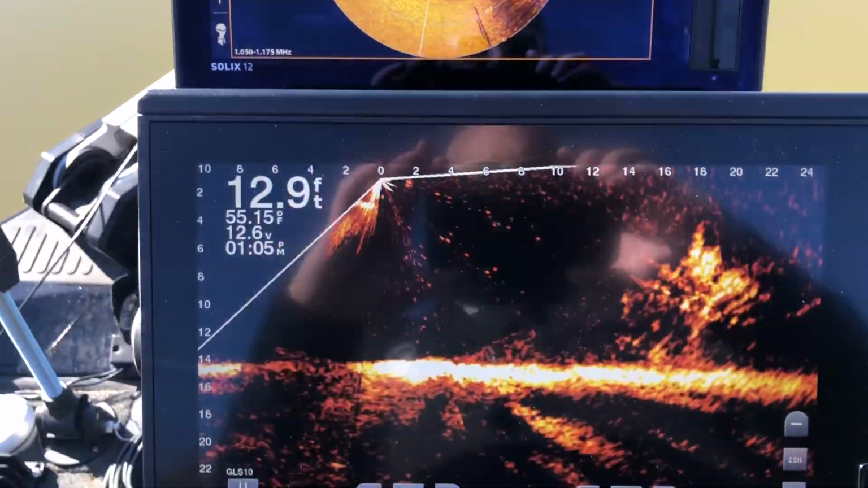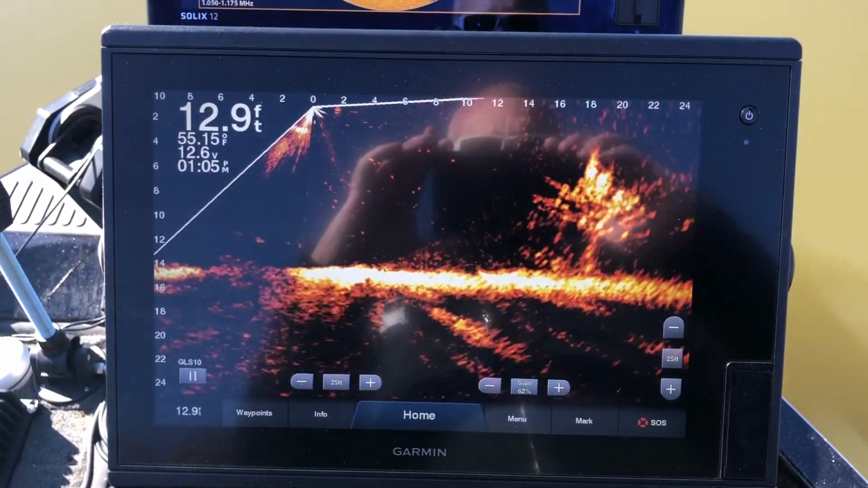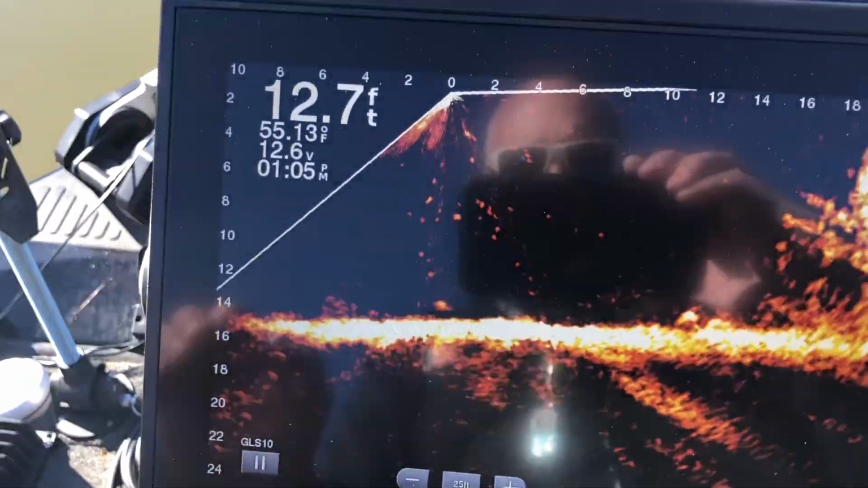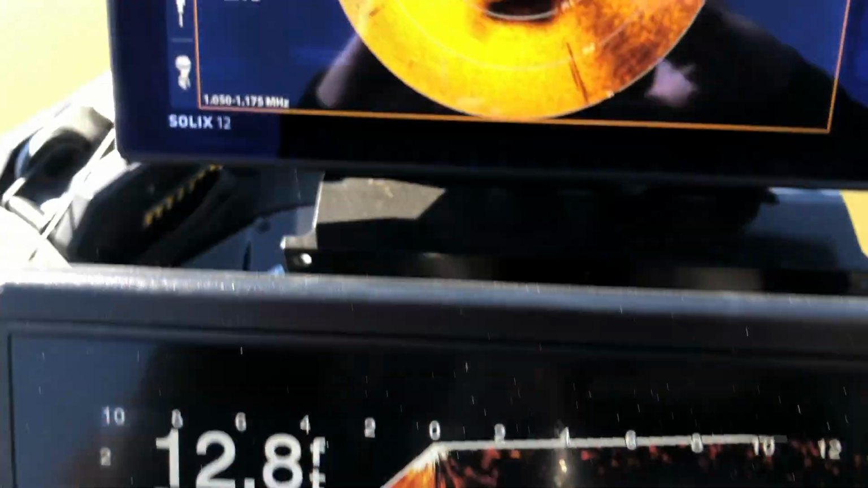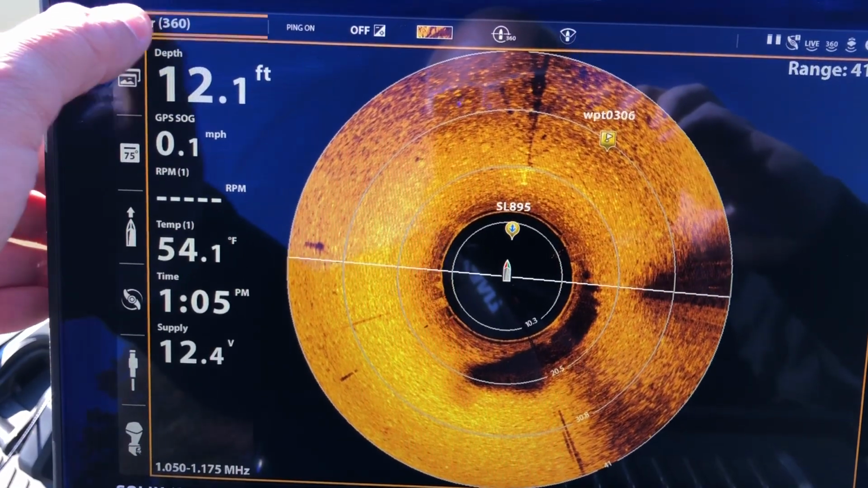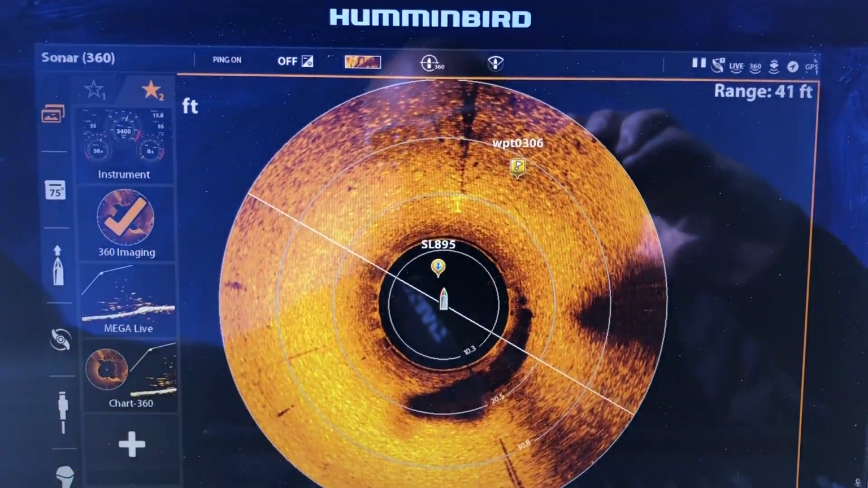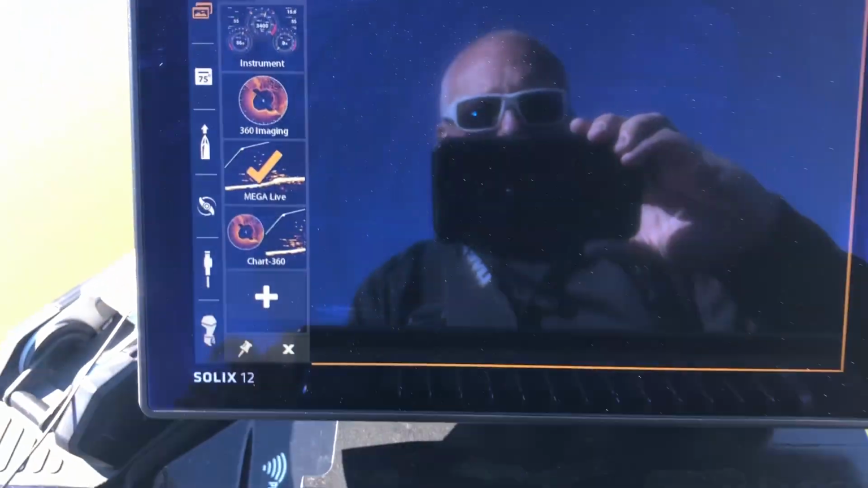The Garmin LiveScope, since it's mounted a little bit lower, picks up the trolling motor a little bit. So you'll see on the bottom here, sometimes it'll go away when the trolling motor moves. There's a fish. This went down. All right, so now what we're gonna do is go back to our forward.